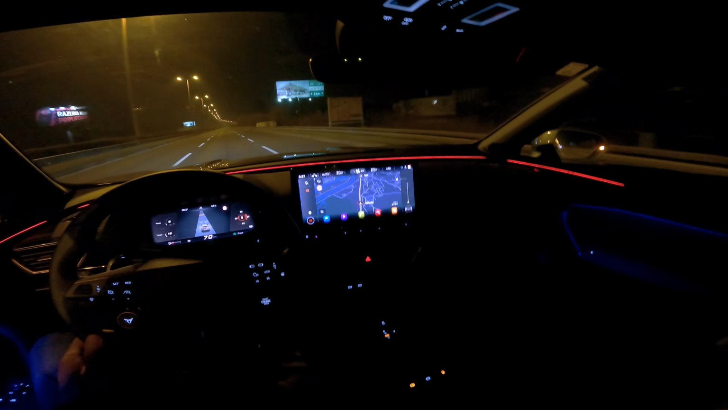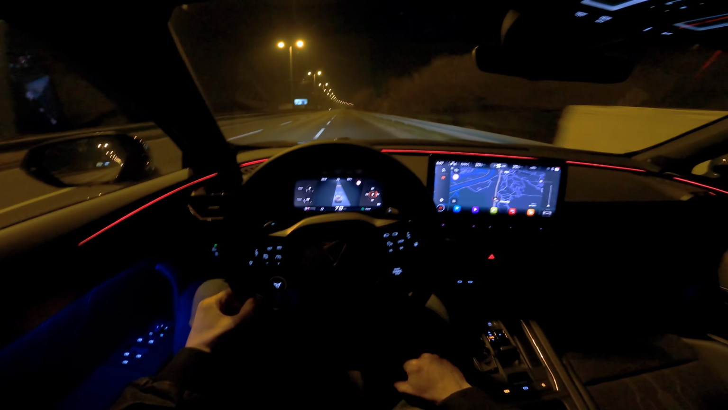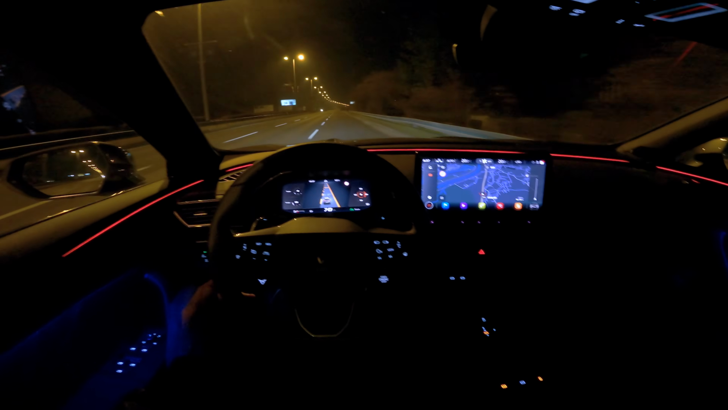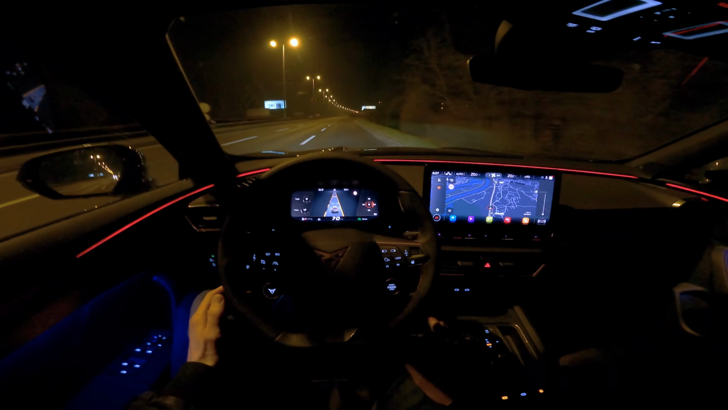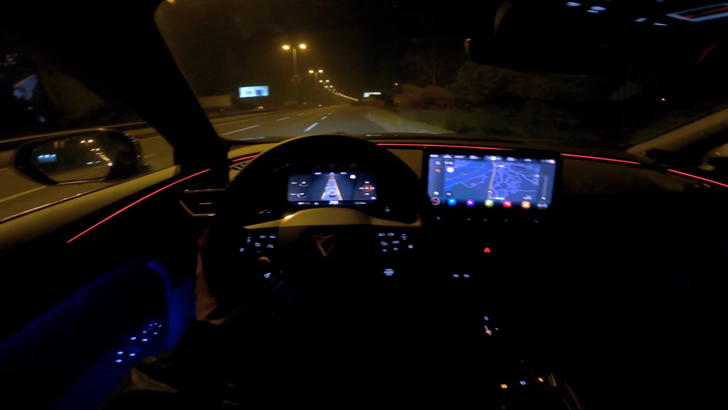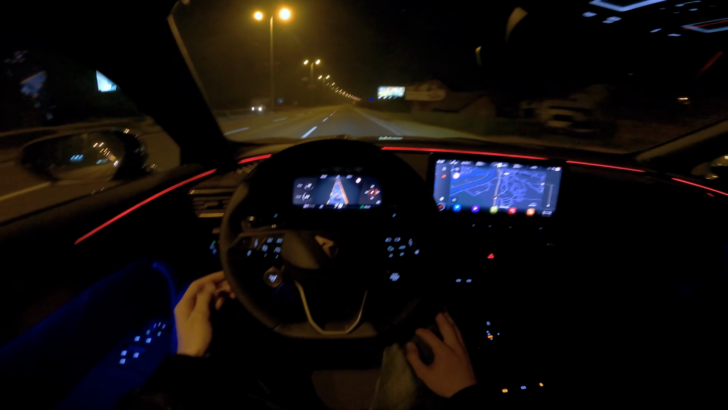And now if I change my lane, you can see the car registers you are next to a curb, and keeps you in the middle, so that's also nice and pretty practical. Speed limit is here 80, so I just press plus once and it adapts the speed.